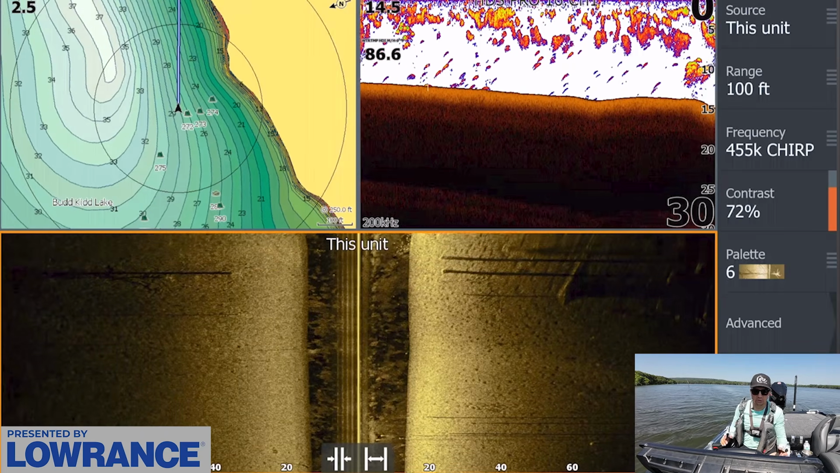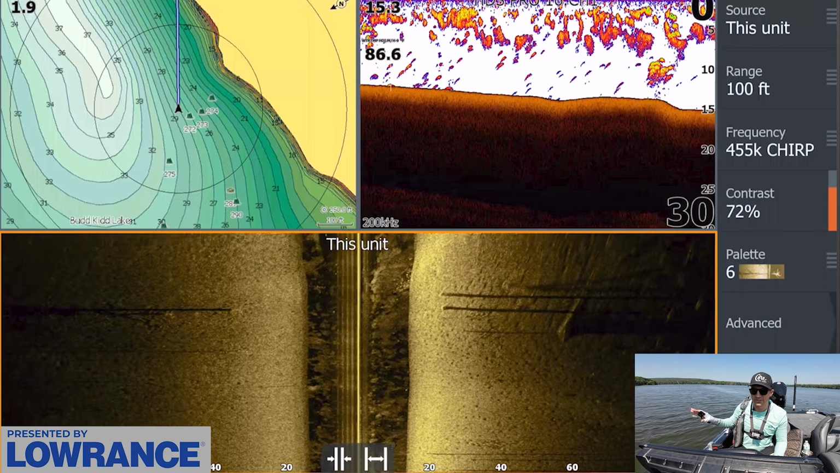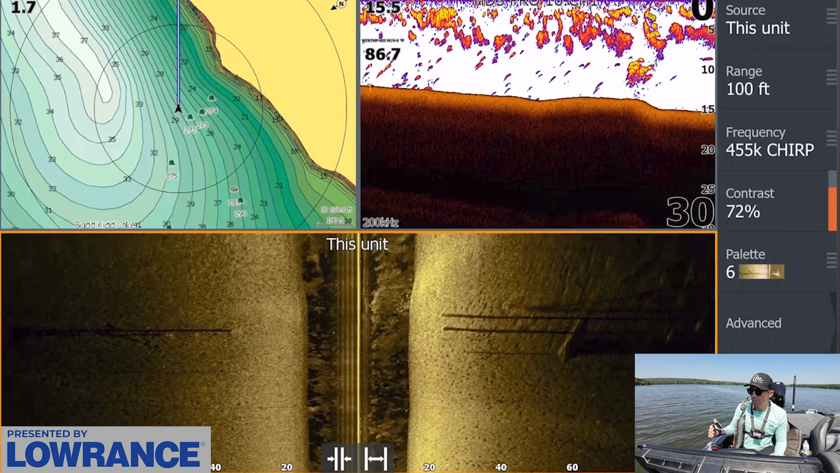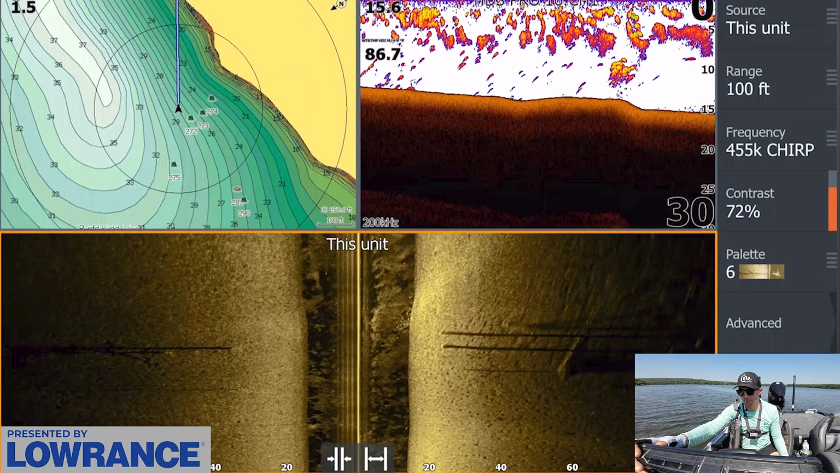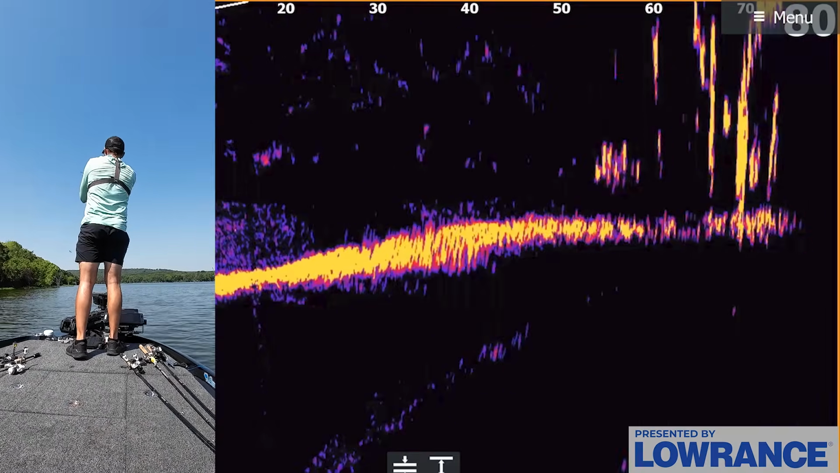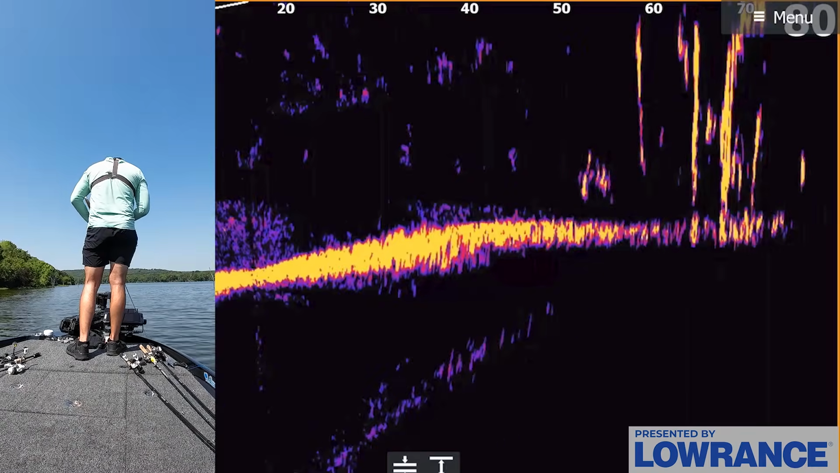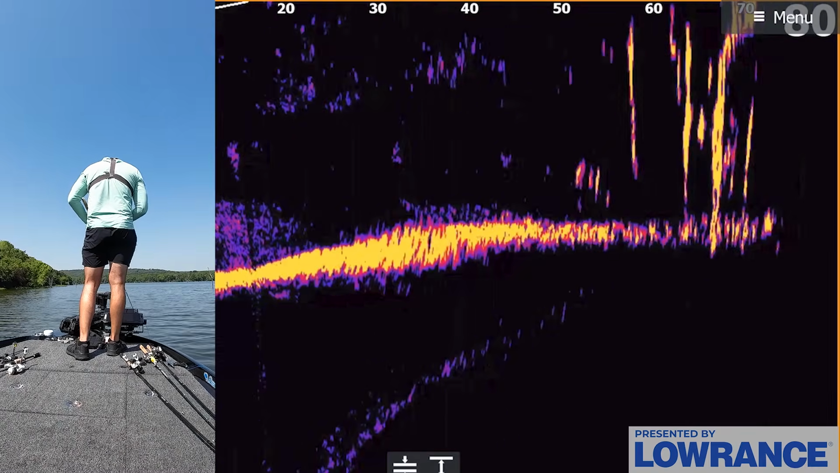There's some really nice trees right here. Close to a sharper drop off, and then the trees were kind of up on top of the flats. So that might be what we need to be doing. But let's just work our way through all this stuff and see if we can get bit. Ooh, okay, there's definitely a quality fish setting up in this tree right over here. You can see it about 70 feet out. Don't know if I'm gonna be able to get my bait through there effectively.